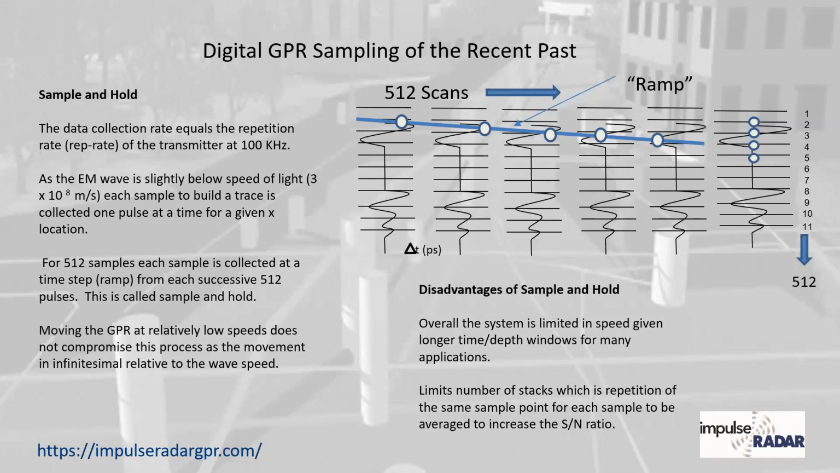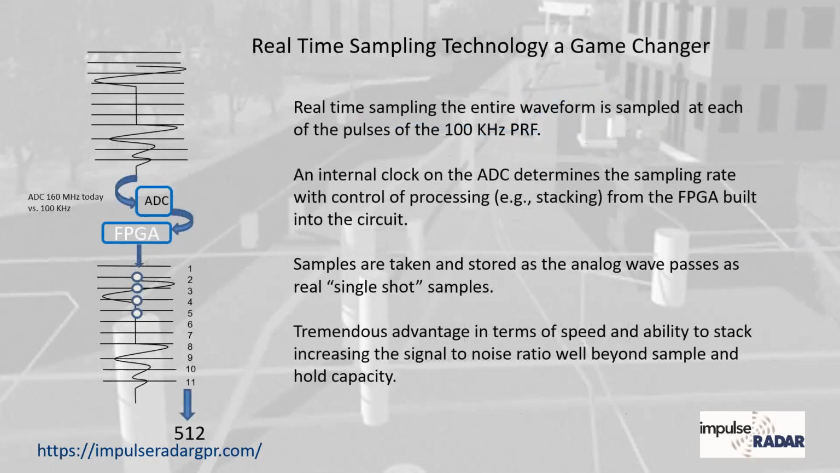Even with this type of system and the old systems, you could stack the data, and I'll explain stacking in just a second, because it really is much more robust with real-time sampling. So we went from that, and we're still at 100 kilohertz PRF because that's an FCC ceiling on how much we can pulse these systems. But what we did now, and I'm proud to say our team was the first to do it at the frequency range for utilities, former colleagues that are all now at Impulse.